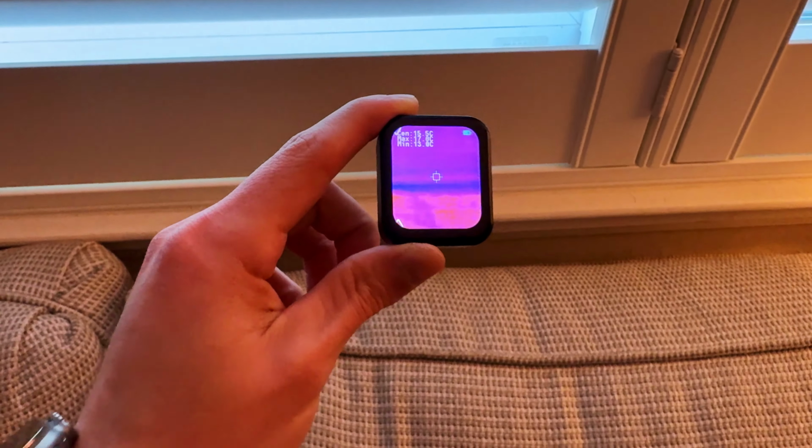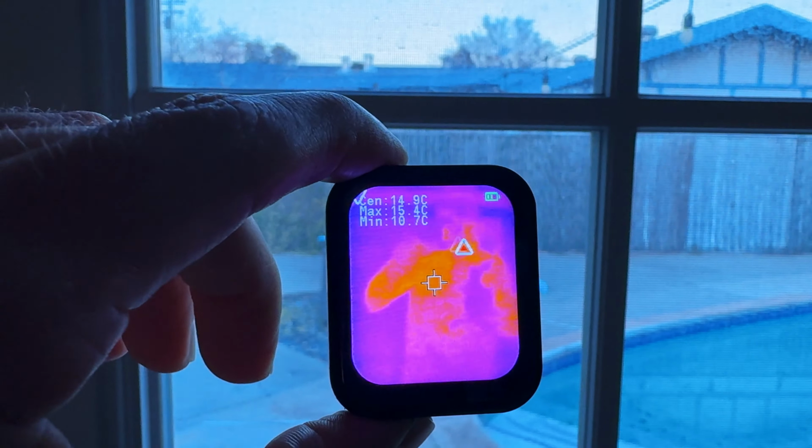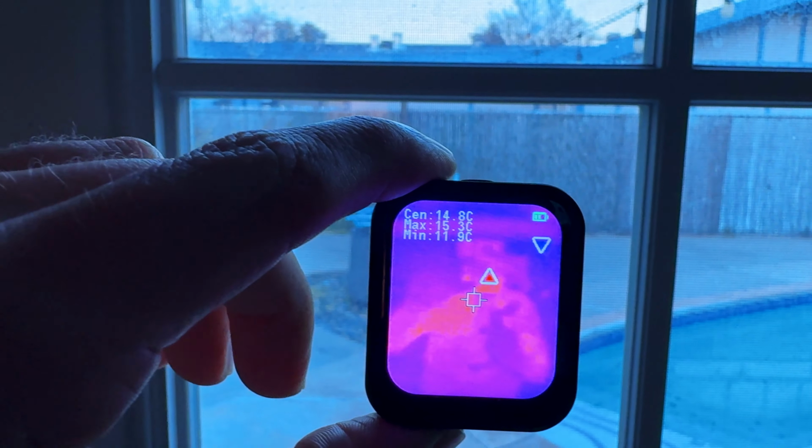So this is great for homeowners, checking for drafts and insulation issues. You might want to find where you're losing heat before winter hits, or figure out why one room is always colder than the others. And this gives you a quick visual of exactly where the cold is coming in, windows, doors, walls, without calling anyone and having to spend more money.